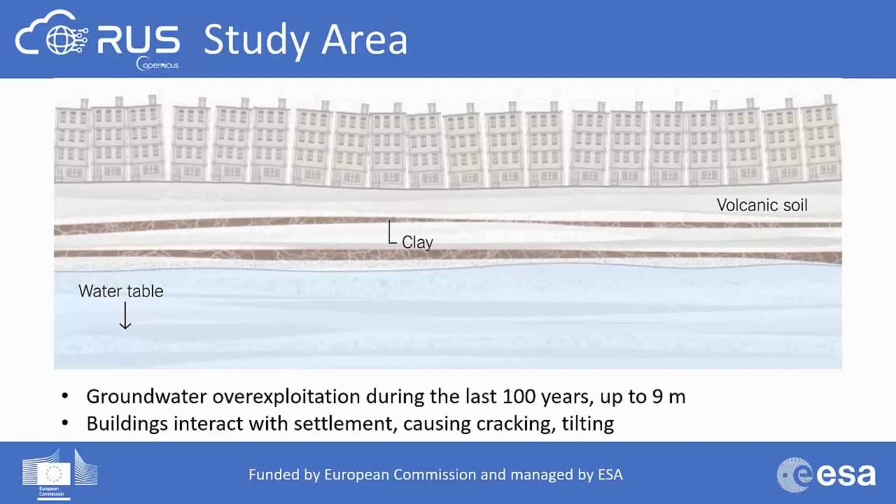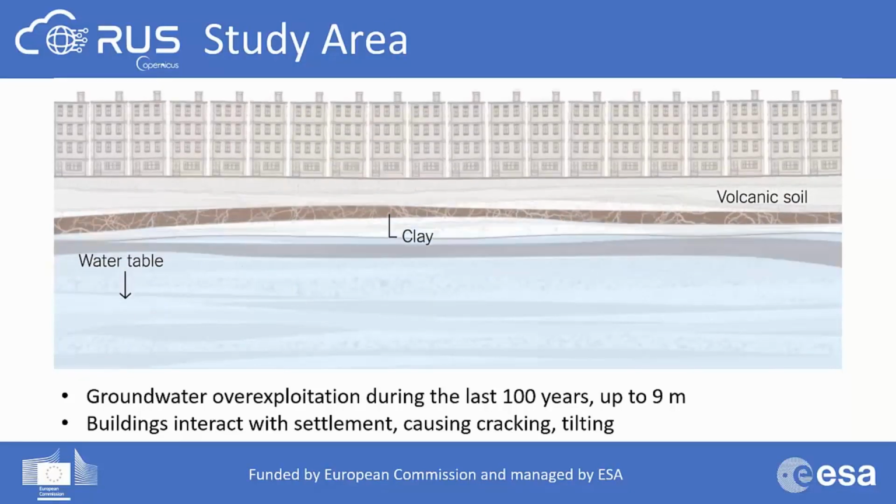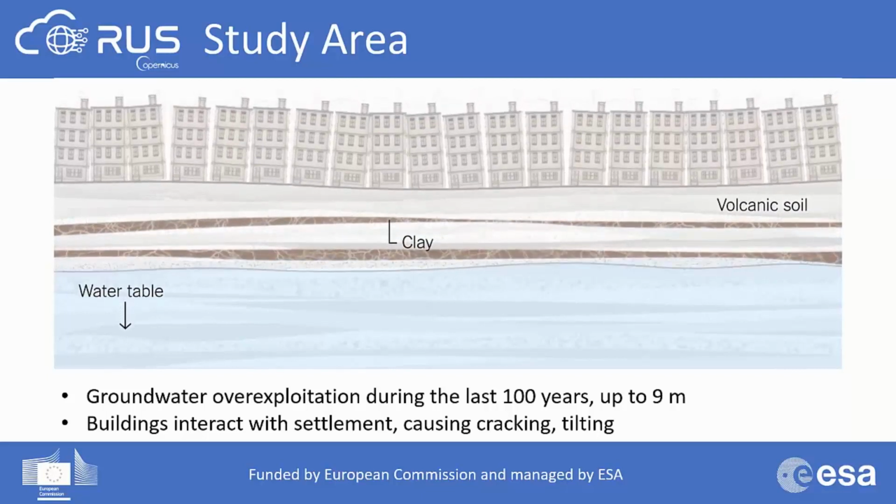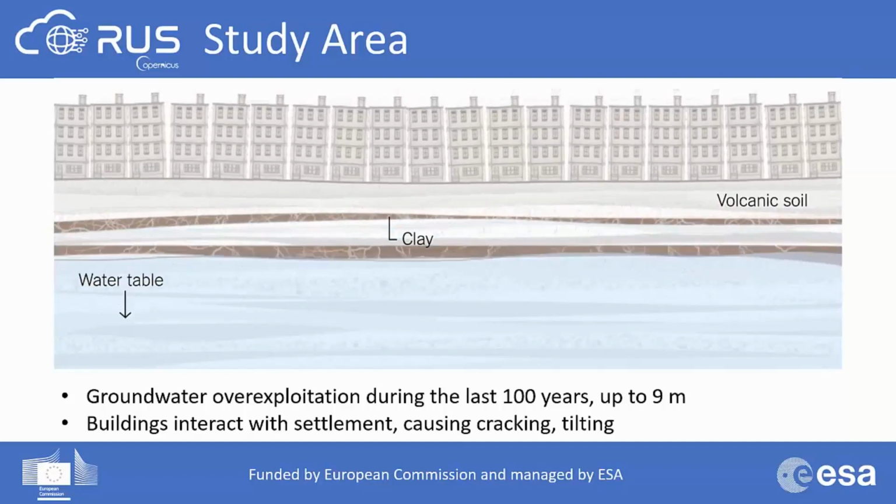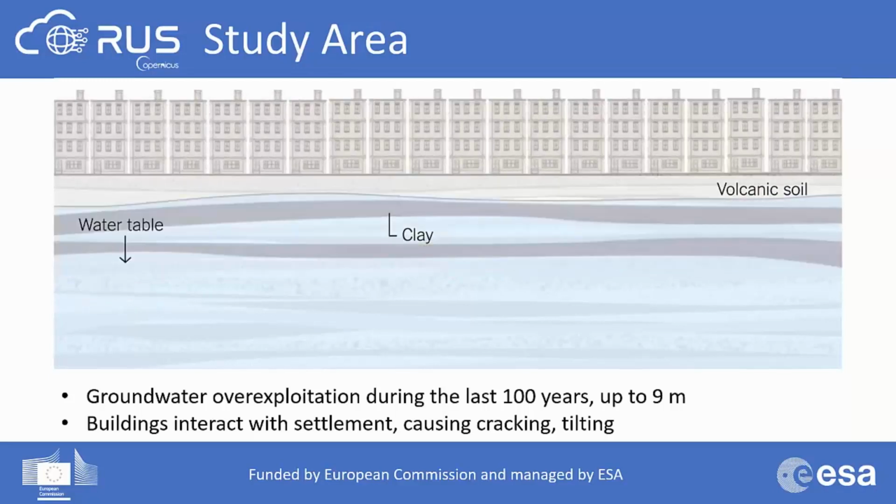Previous studies of SAR interferometry using ERS data showed a maximum subsidence rate larger than 30 centimeters per year over parts of the city. Current subsidence rates using Sentinel-1 SAR data approximate 2.5 centimeters per month.